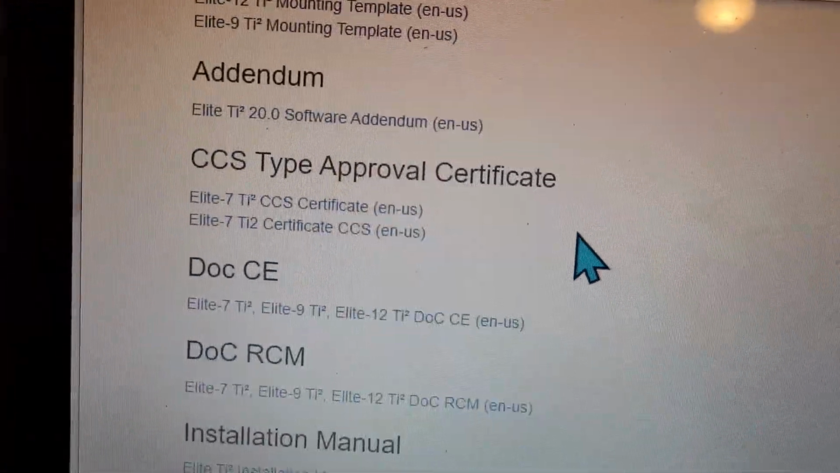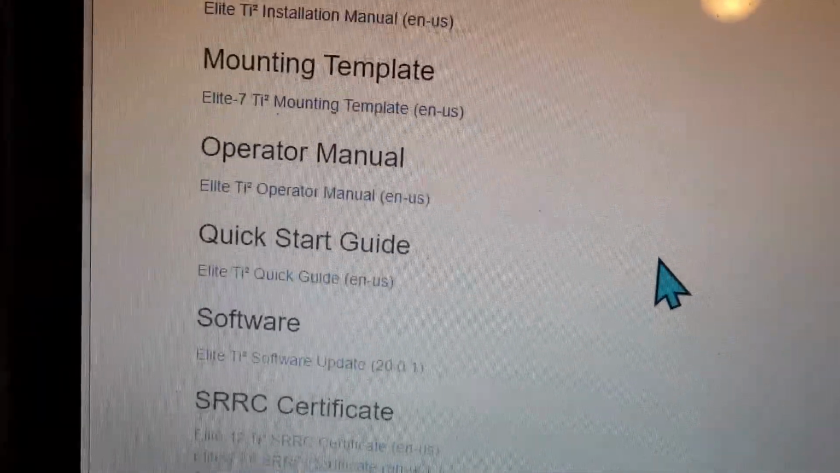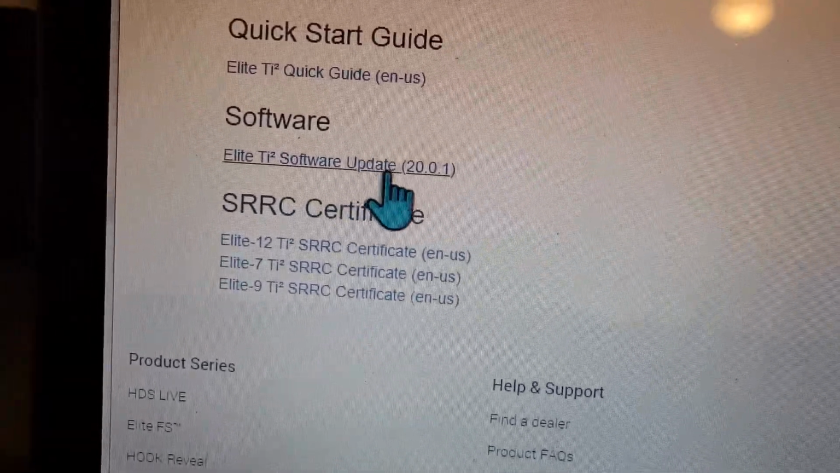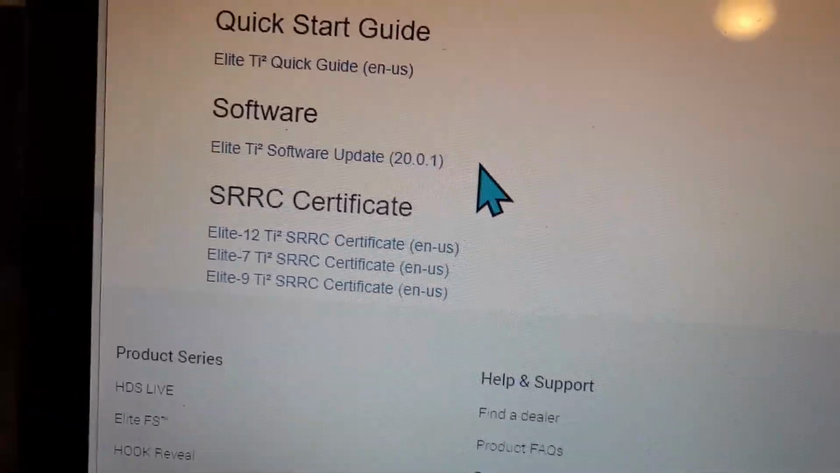It's going to tell you I'm running 4.1. Then you get your manuals. You can download the manuals, and then current software is Elite TI software update, and that's 2.0.1.